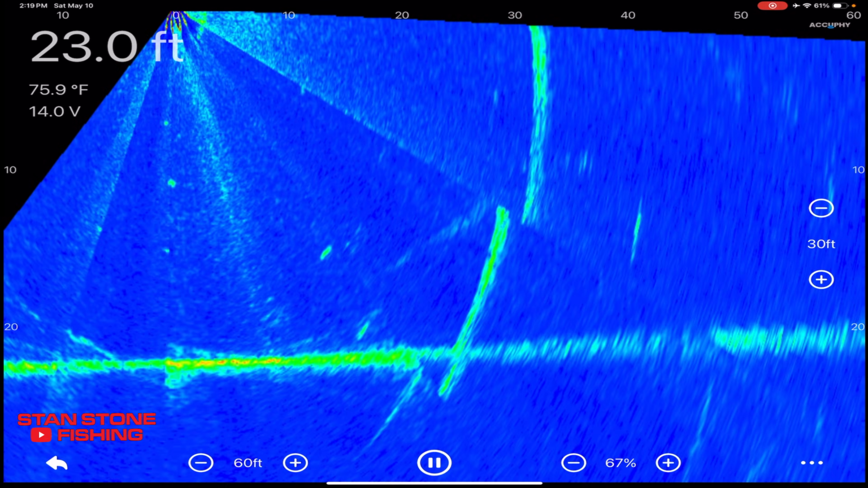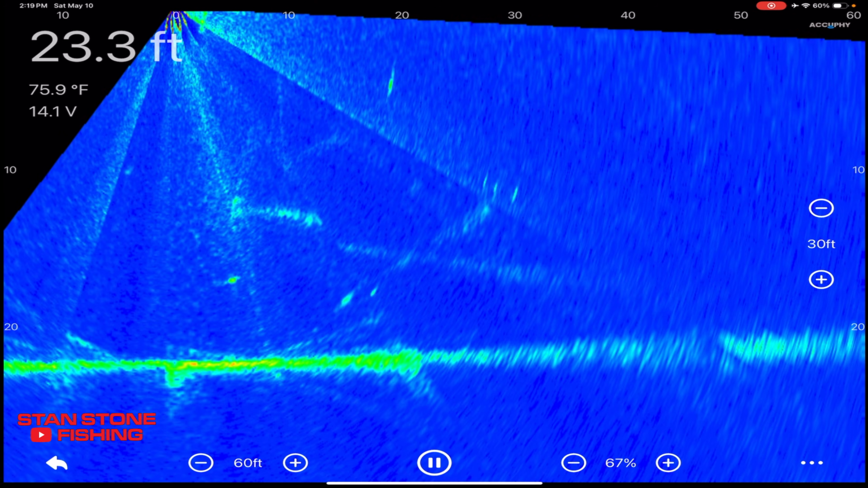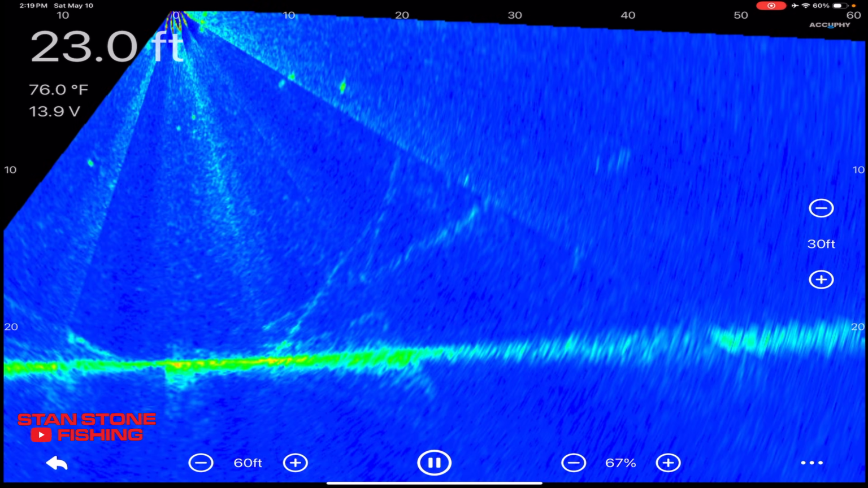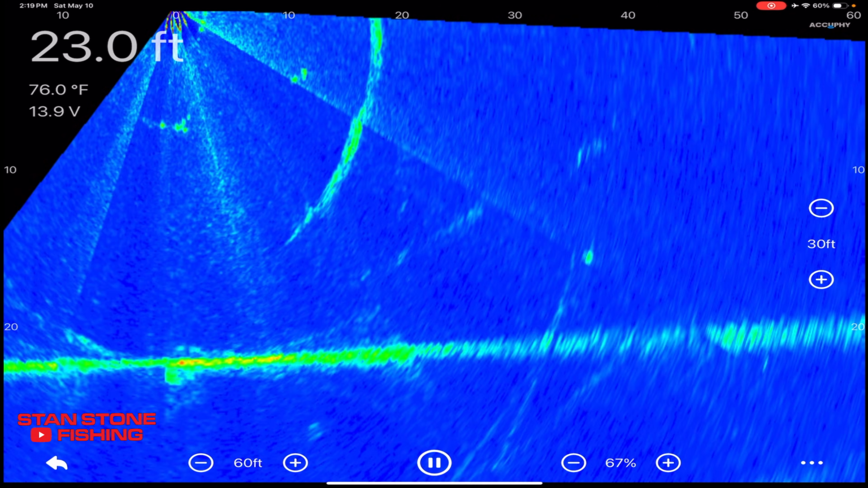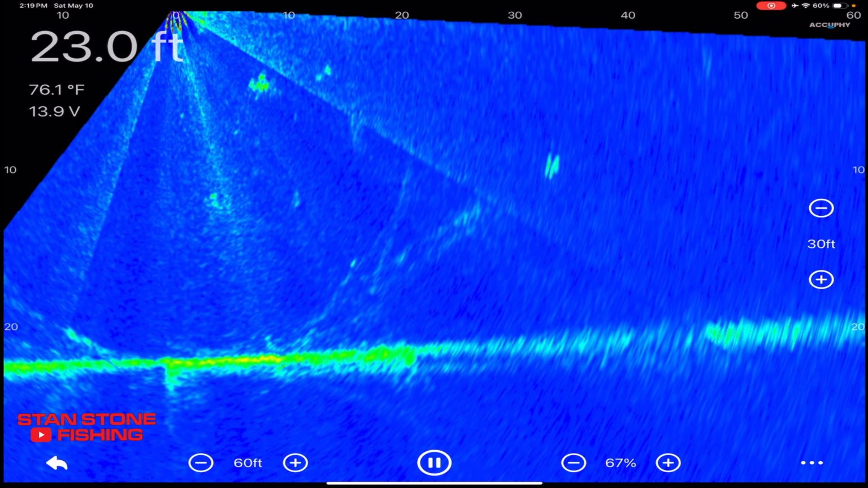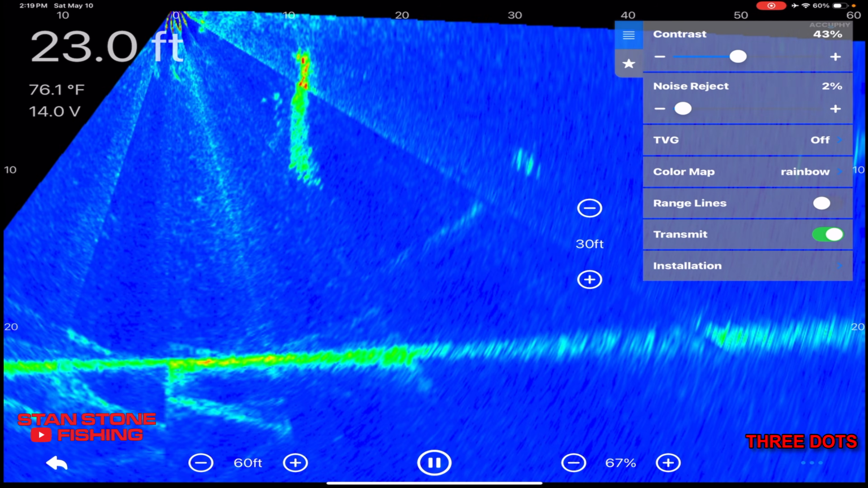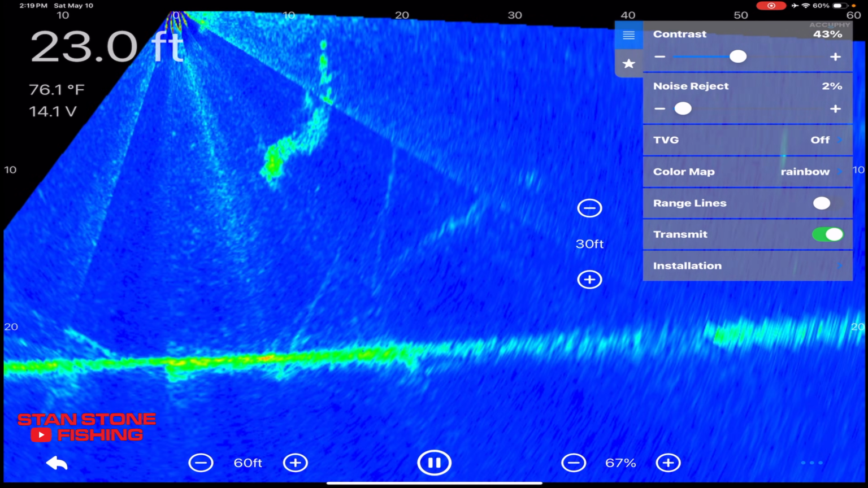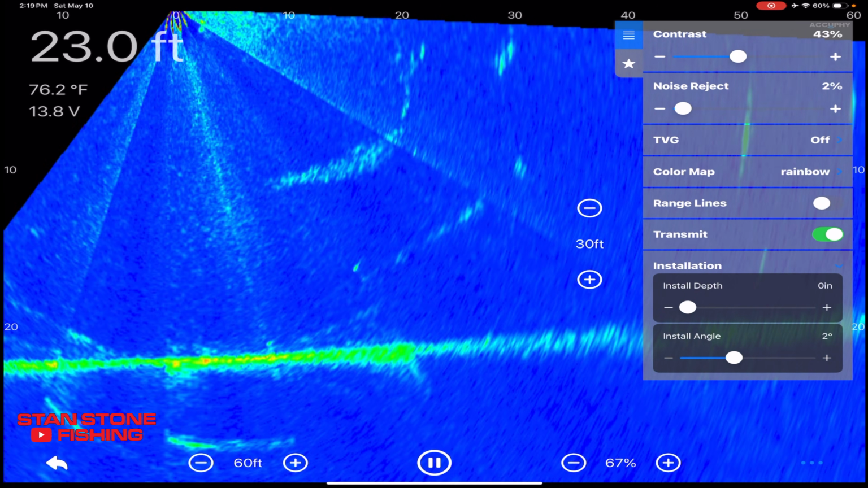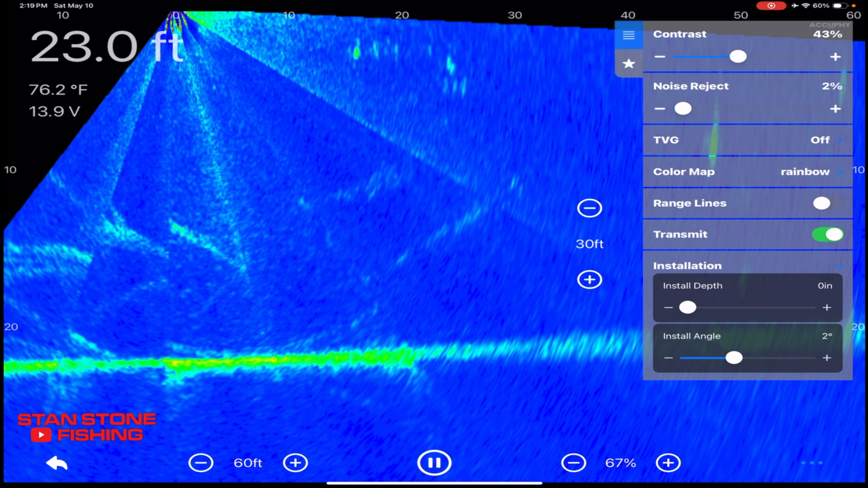It's 75-degree water temperature. Yep, that's pretty close. 76, that's what I got on the Garmin unit. 13.9 volts. We can go down here to these three dots, click that, and that brings us into here. We can go into installation. We can set our install depth, just like you can on the Garmin. I'm going to set mine at 0.